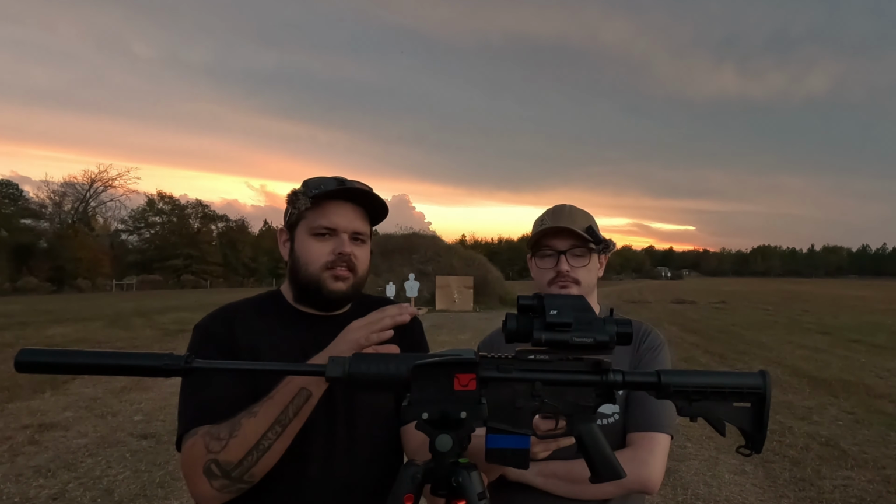That's the 150. And here's the 50. Anytime you are digitally zooming into something, you're going to lose image quality. So we'll do one more scan over there.